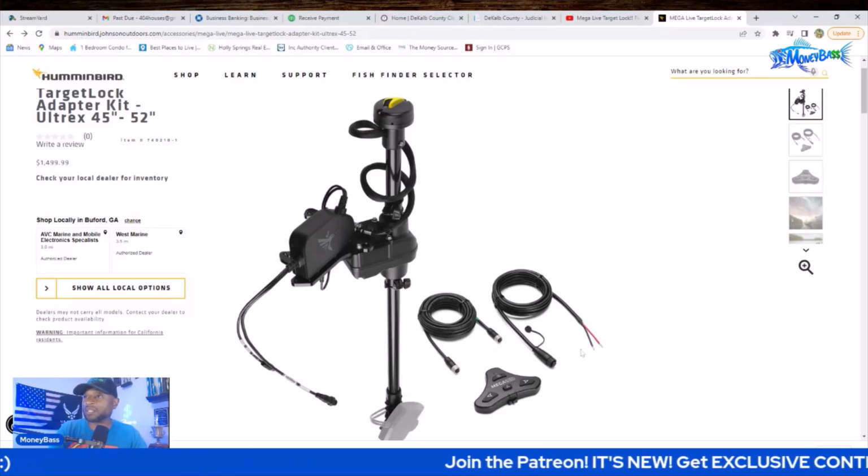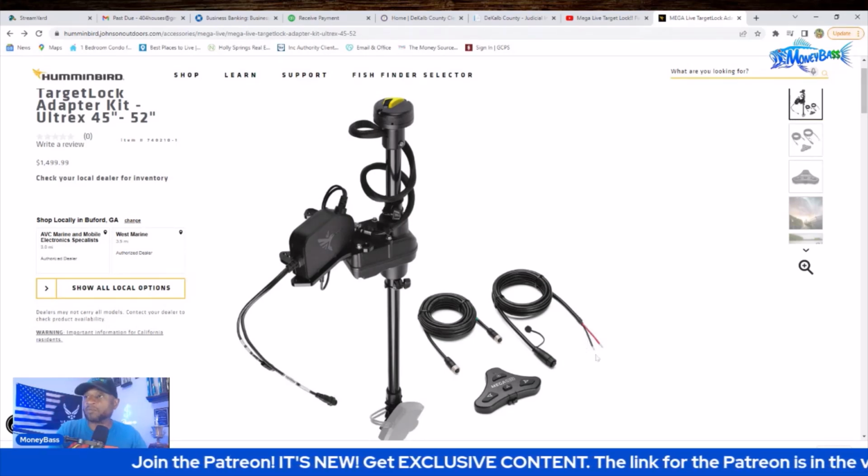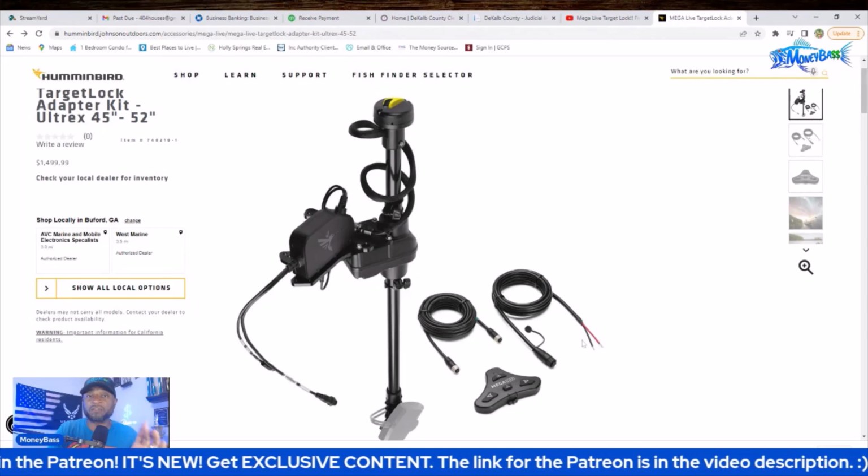And now is the time that it's come up. So when you look on here, you're going to have this power connection also. So that right here can be ran directly to that fuse connection.